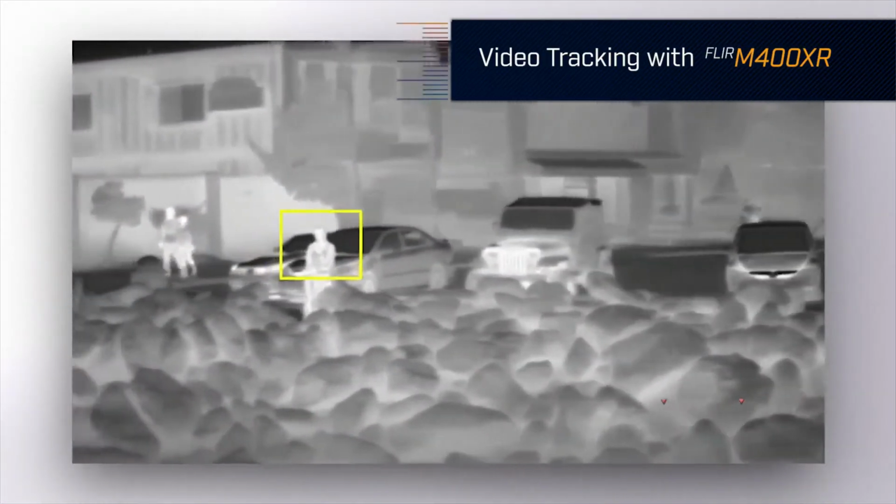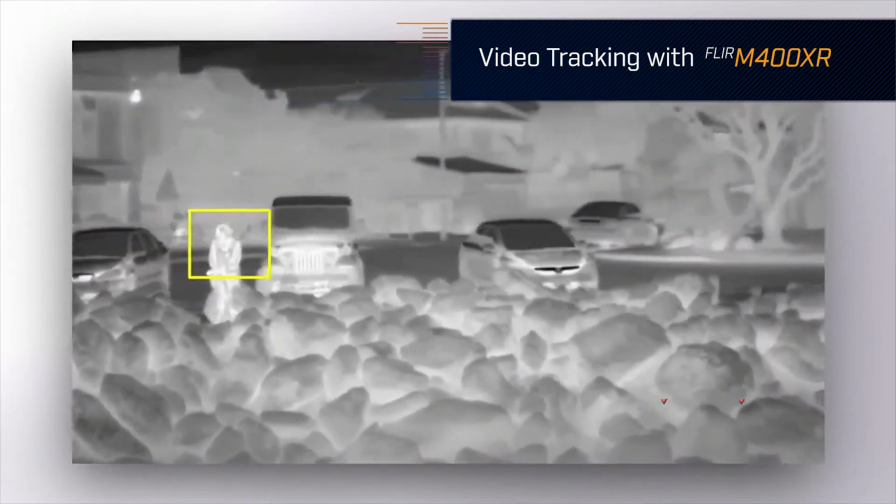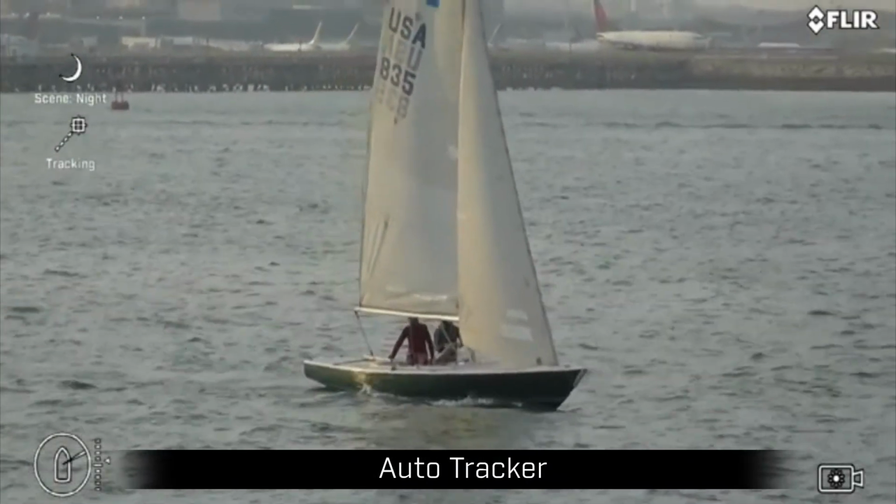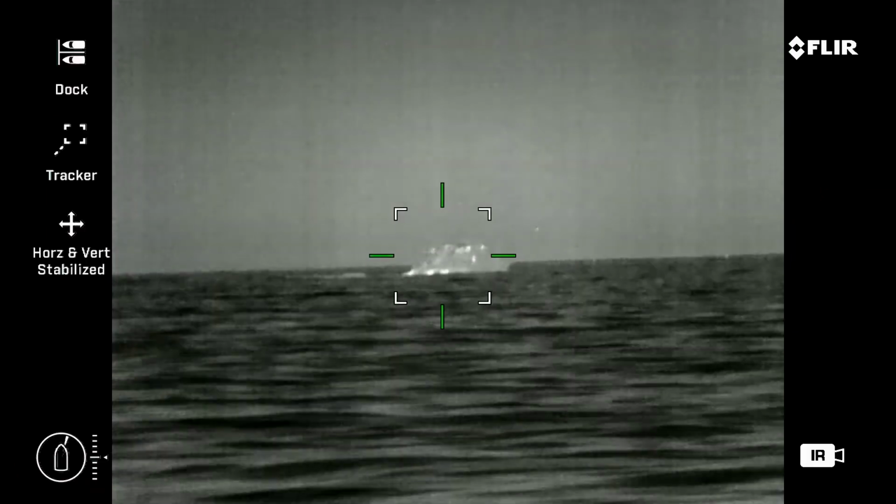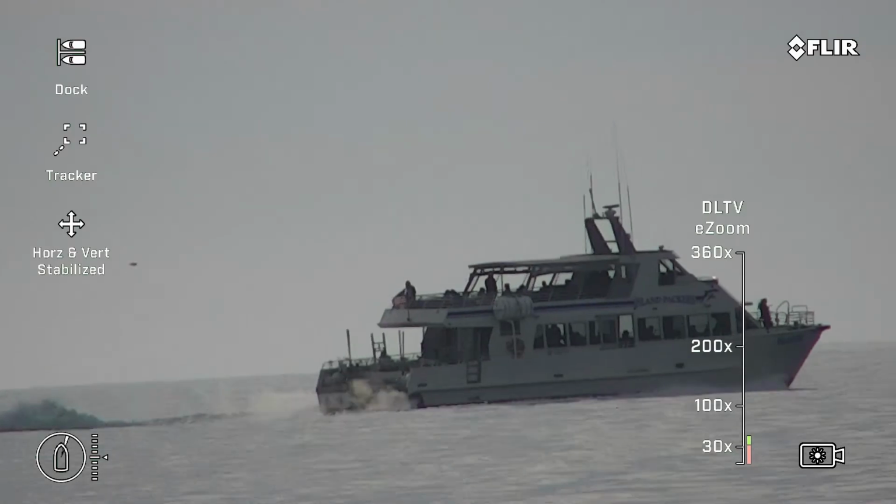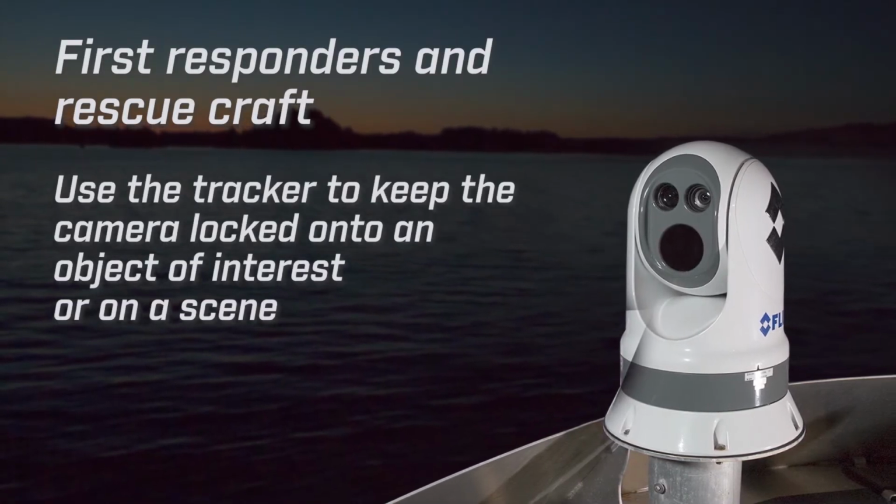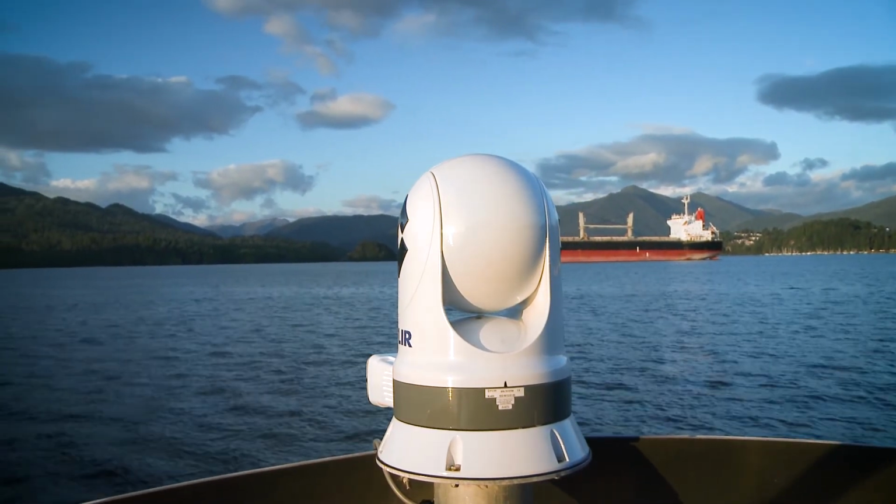FLIR offers two versions of the M400 camera system, the M400 and M400 XR. The M400 XR option adds a video auto tracker that can help reduce operator workload by automatically panning and tilting the camera to follow a selected target. Once the target is in track, you can zoom in or zoom out and even change freely between visible and thermal cameras. This is an extremely useful feature for tracking fast-moving targets or targets evading pursuit. First responders and rescue craft can use the tracker to keep the camera locked onto an object of interest or on a scene. Even if your own vessel drifts or maneuvers, the camera will automatically pan and tilt to keep the scene in frame.